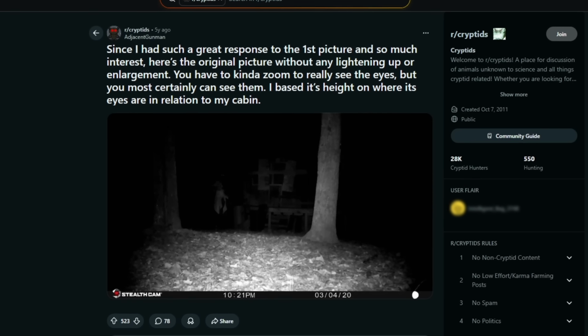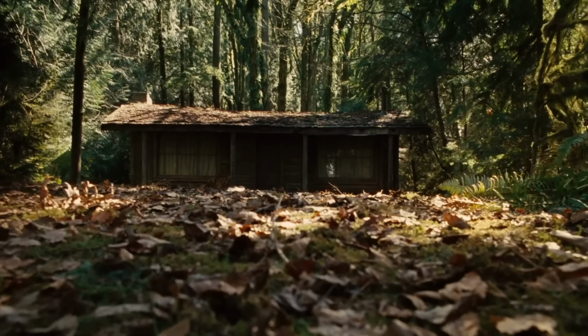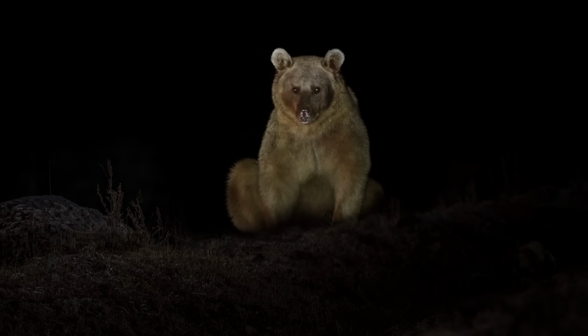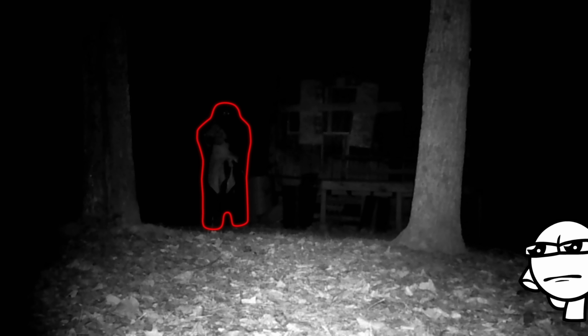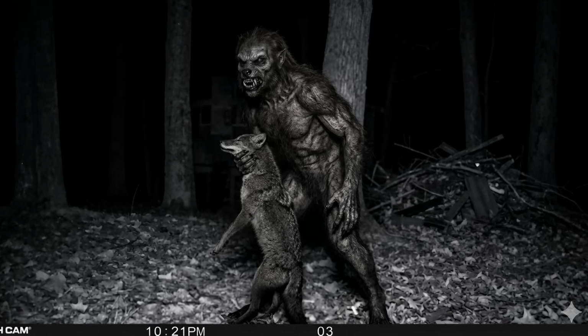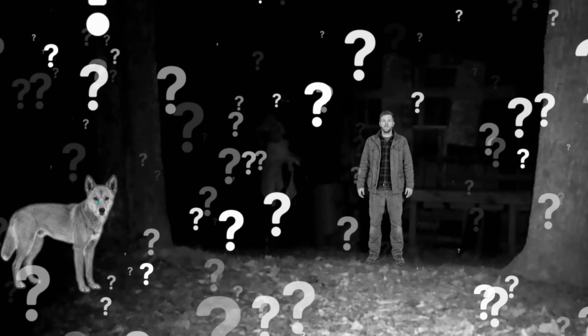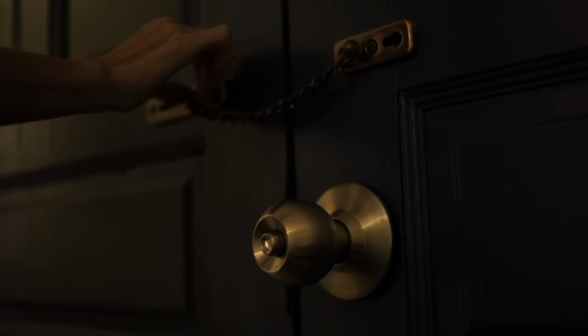The original poster, a Reddit user by the name of Adjacent Gunman, claimed that no one except his family ever ventured onto this property, and that there hadn't been bear sightings in the area in over 10 years, making it very unlikely that this was just a hunter or animal. From there, explanations for what this creepy predatory creature could be fall into the supernatural. Could this be Bigfoot finally caught on camera, a skinwalker, or something else? Even if it's just a regular old human, the question of what they were doing, lurking there in the dark, and just what they did to that unfortunate coyote, well, perhaps those questions are best left unanswered. In the meantime, OP had better keep his doors locked.